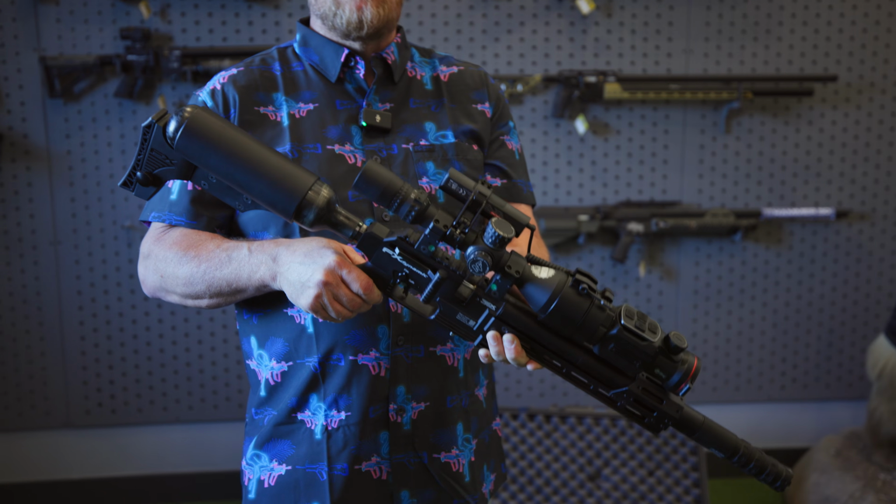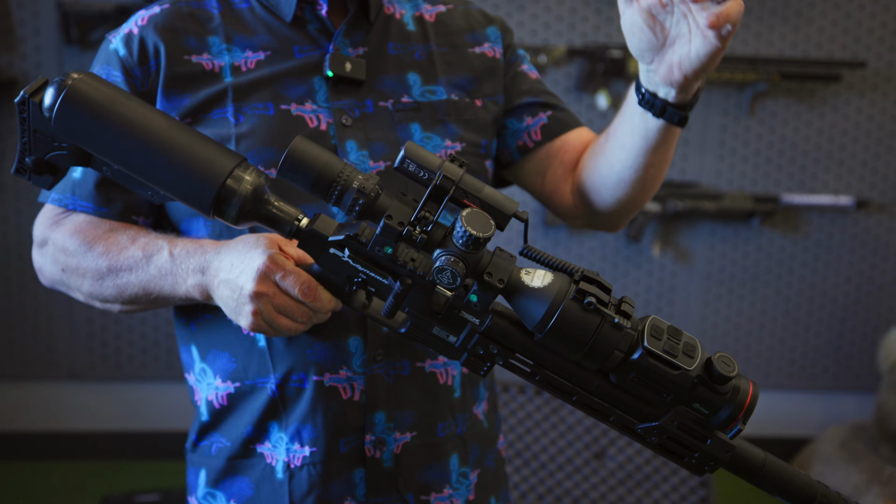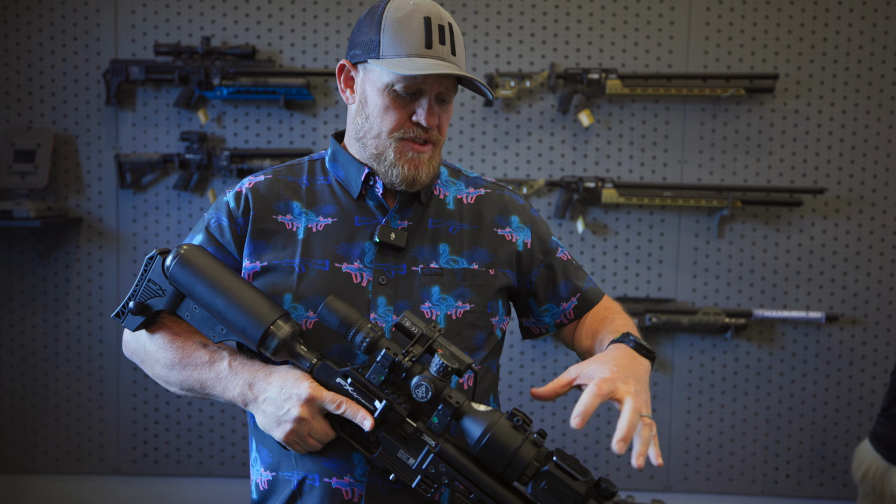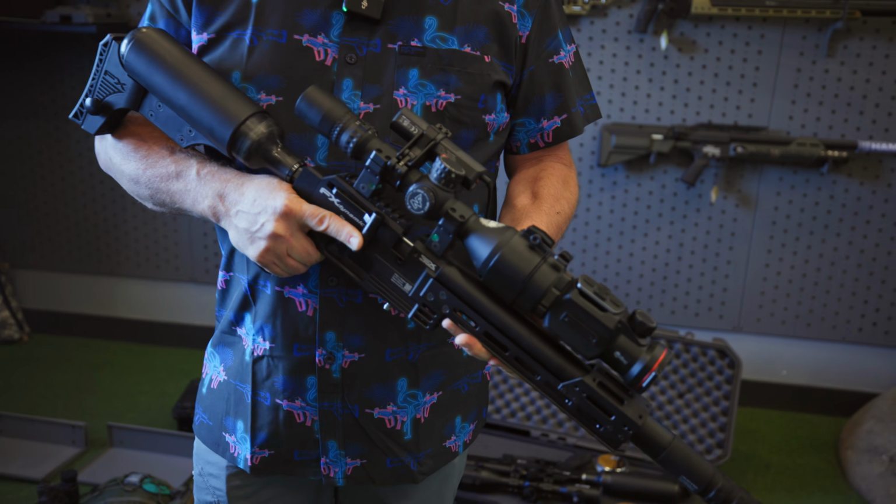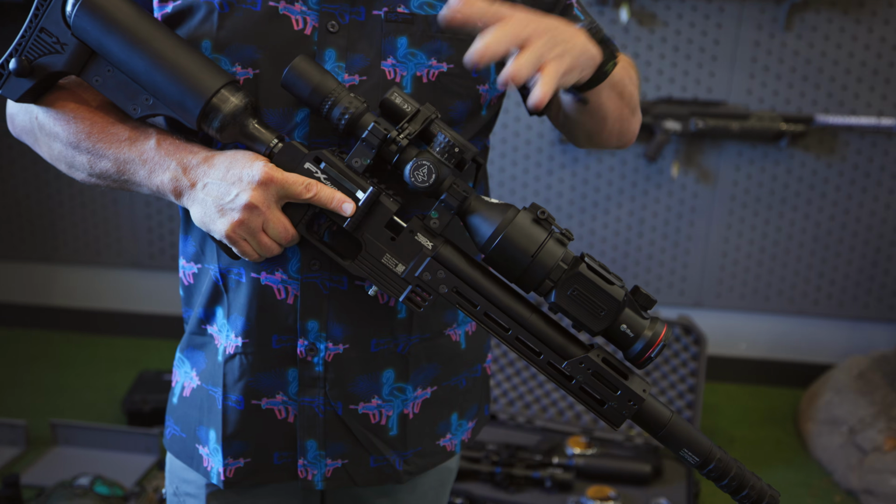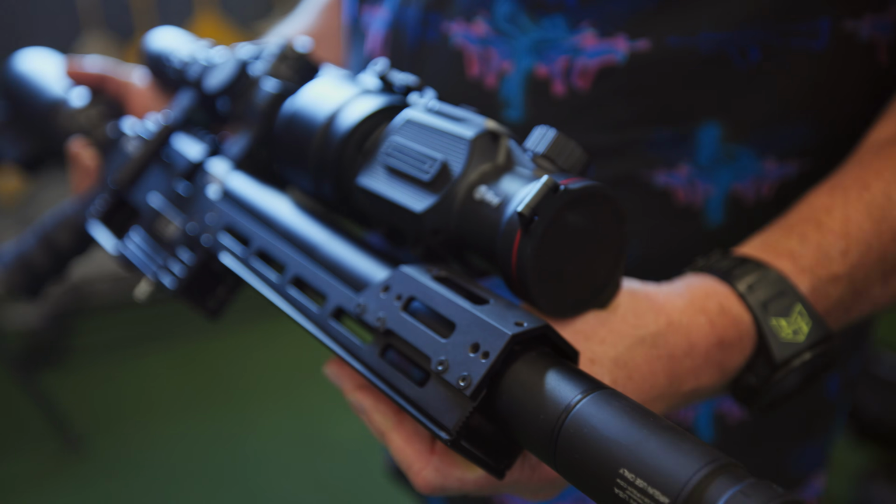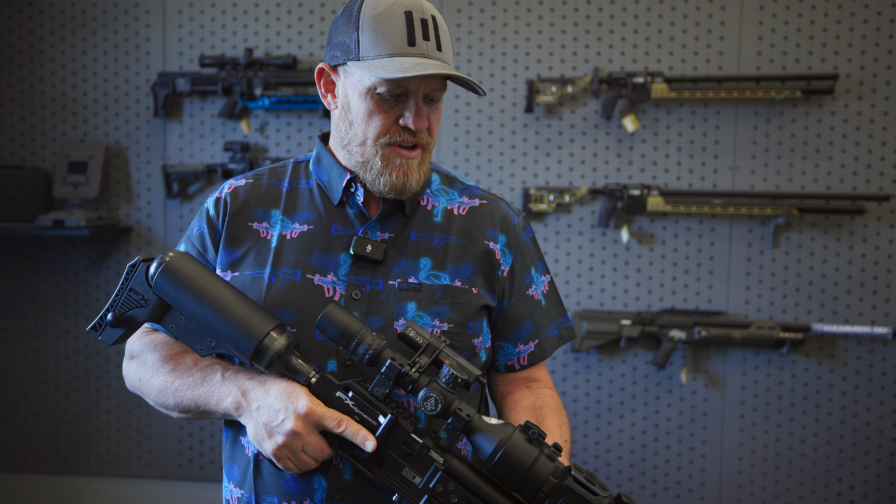So I've got the Dynamic Hunter Compact, sweet little rig. I've got the Nightforce NX8 with the iRay mate on there. So I've got my clip-on thermal. Let me explain what that means. It's literally a thermal unit that clips on the front of your scope. It can also mount to an extended rail. But the idea is you can use your daytime setup. So I've got my Nightforce NX8. I ran the 2.5 to 20 power because the lower the magnification, the better image you're gonna get looking through your thermal. So that's why I've got it set up like this.